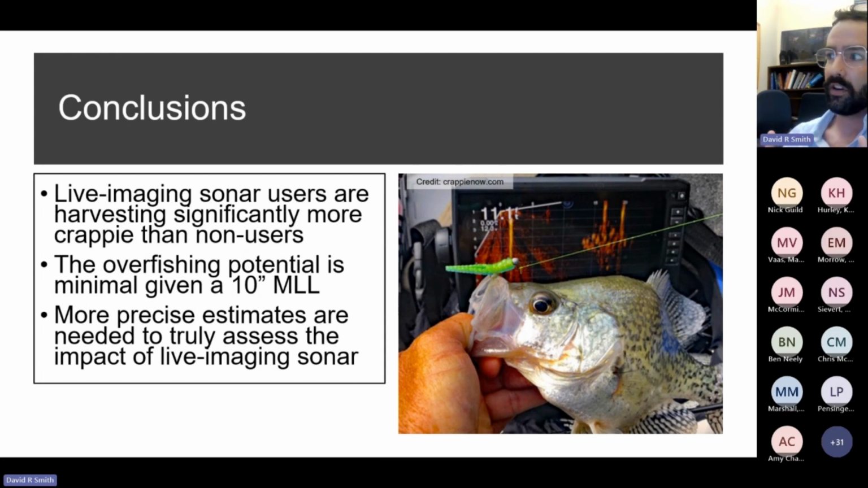We simply observed that users were harvesting more fish than non-users, but we don't know if those users were always harvesting fish at those rates without understanding how their fishing has changed relative to live imaging sonar.